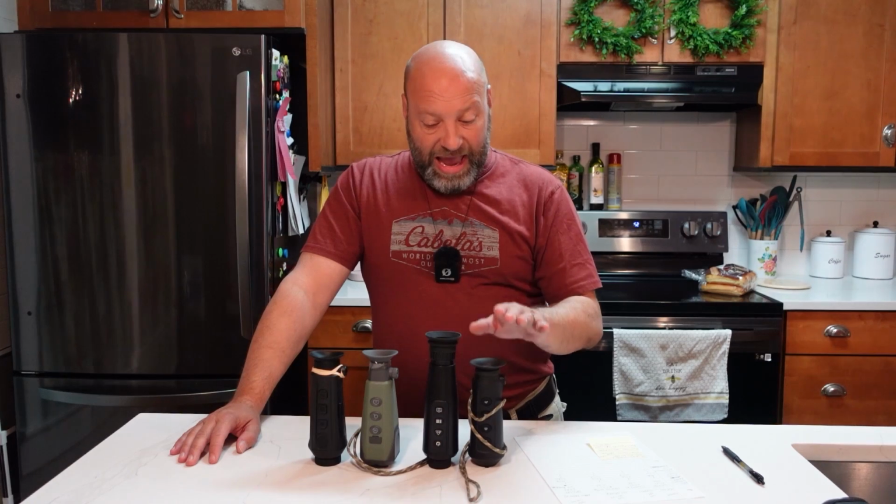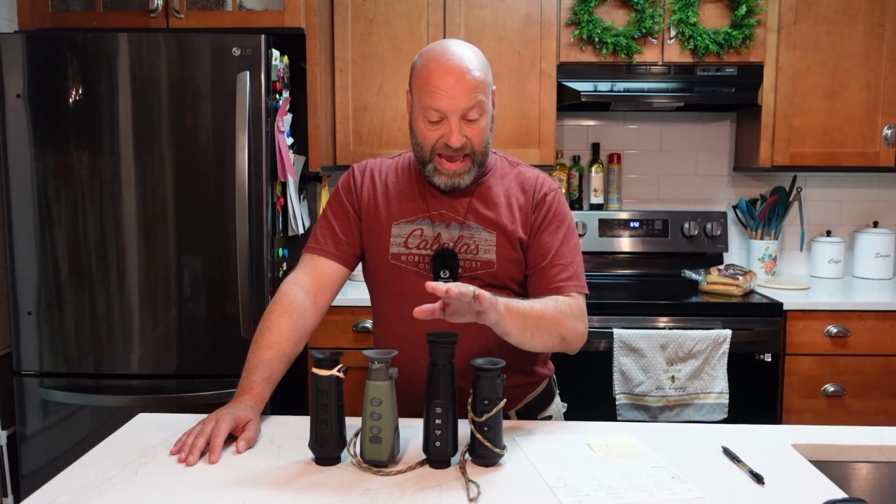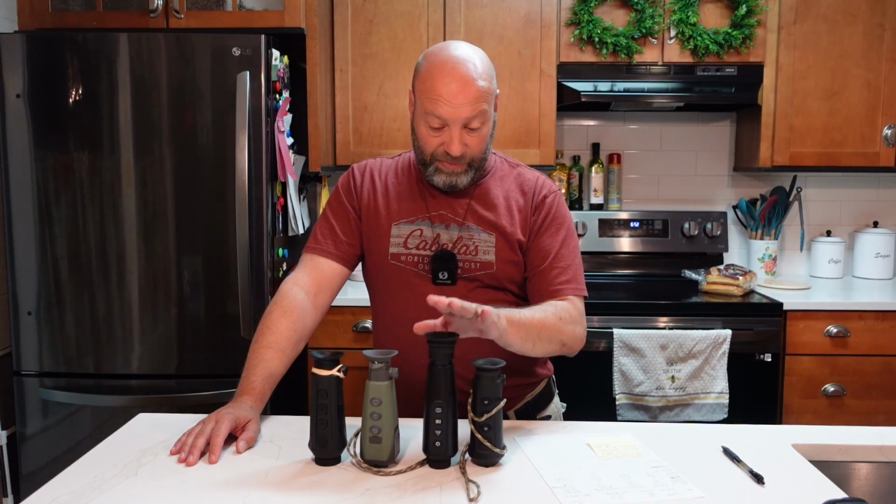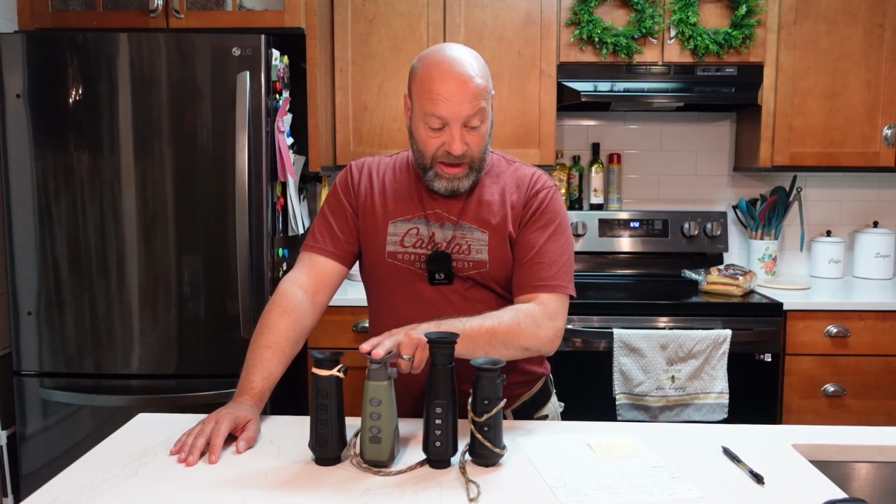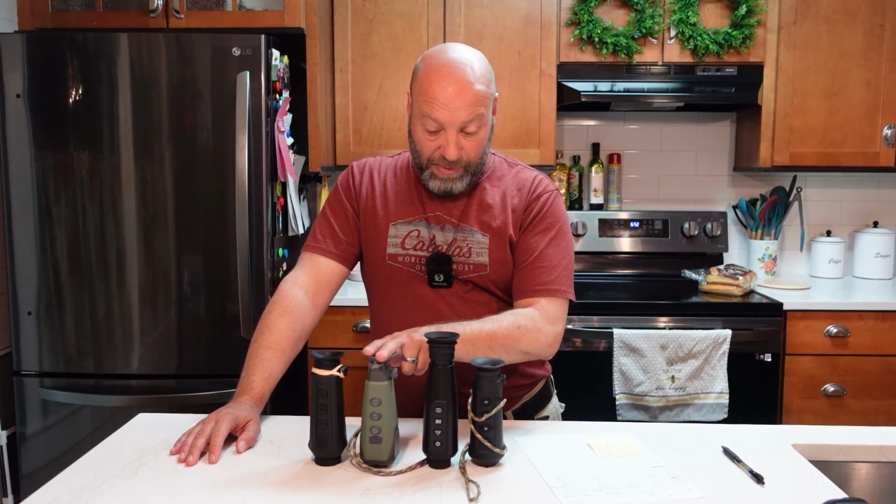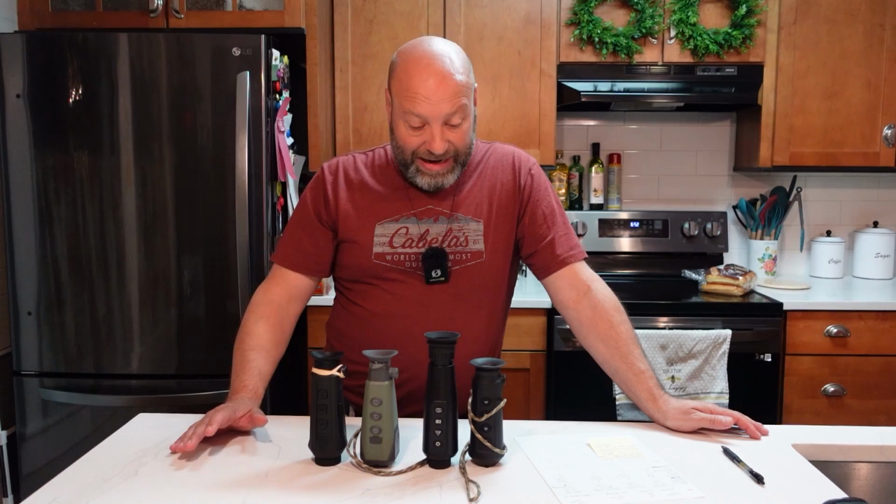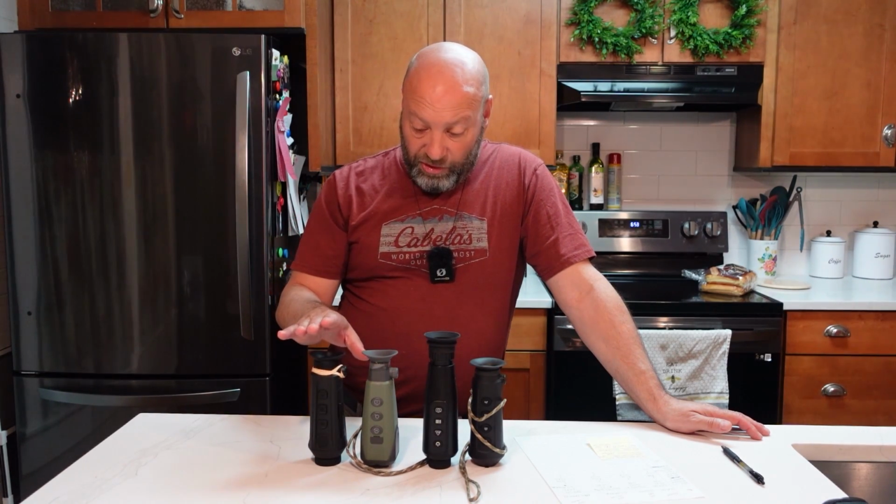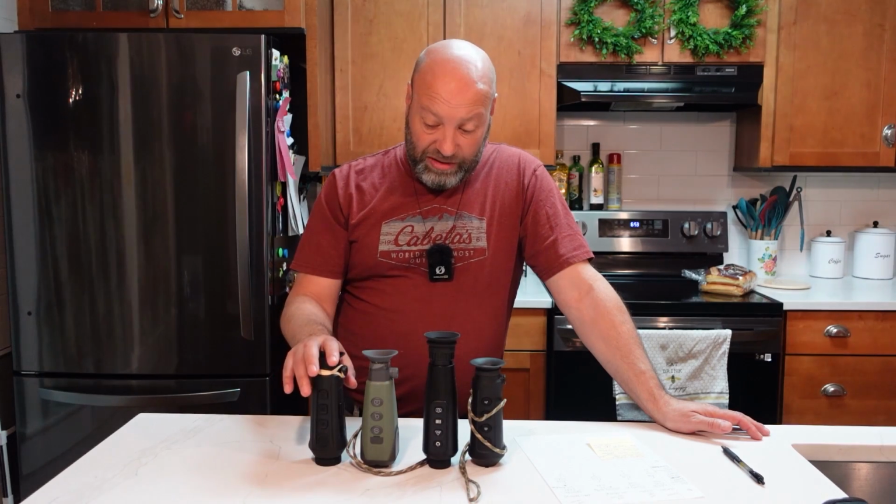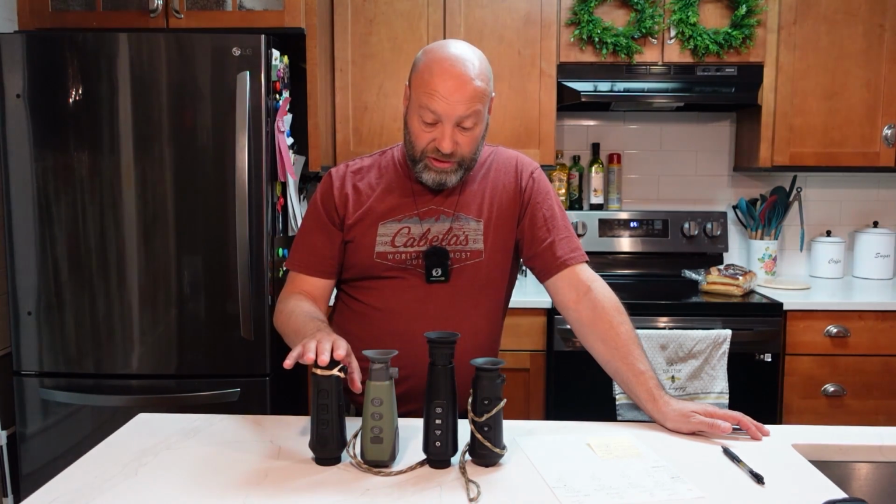It is definitely noticeably lower resolution. We have a 256 by 192 here that is AI upgraded to 384. Okay, AI enhanced. And then we have our Topdon one here. This is the 256 by 192, also AI enhanced. We don't know how far that AI enhancement goes on this. And then we have the 384 by 288 true resolution in this AGM, the Taipan version 2.